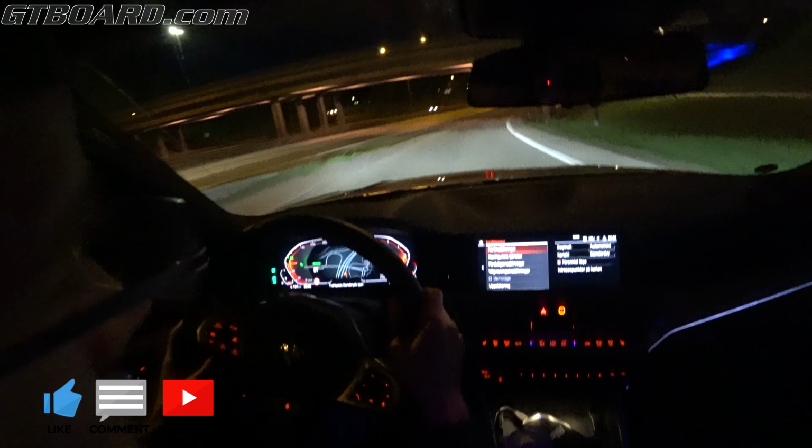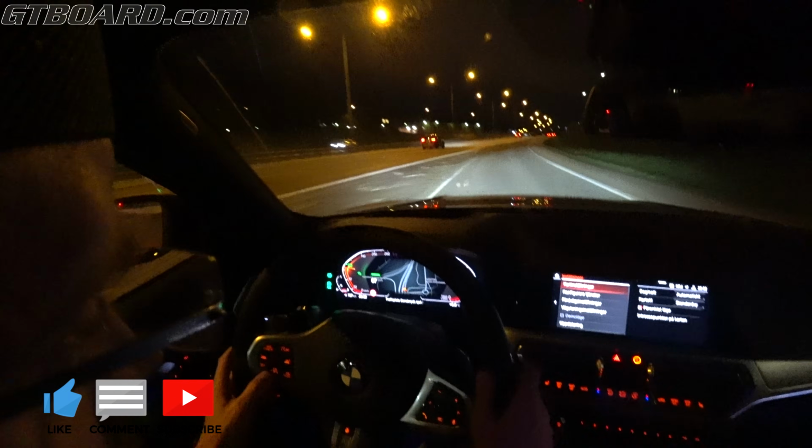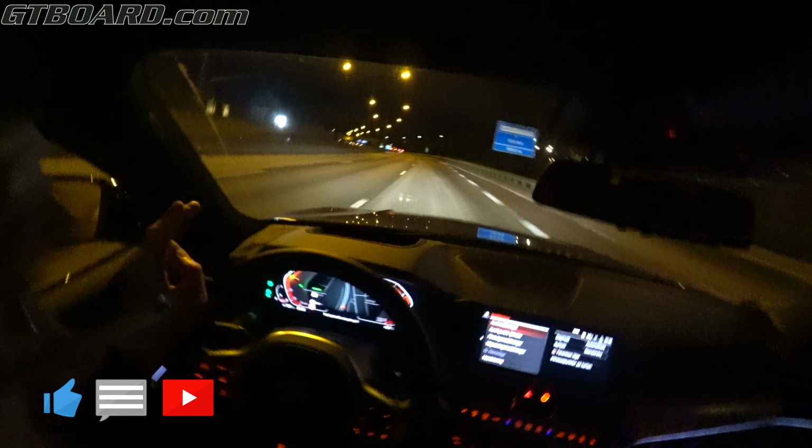Let's go up to 80. But I mean, the feeling of the car is great. You could at least have 2 times or 3 times the power in order to be real fun.